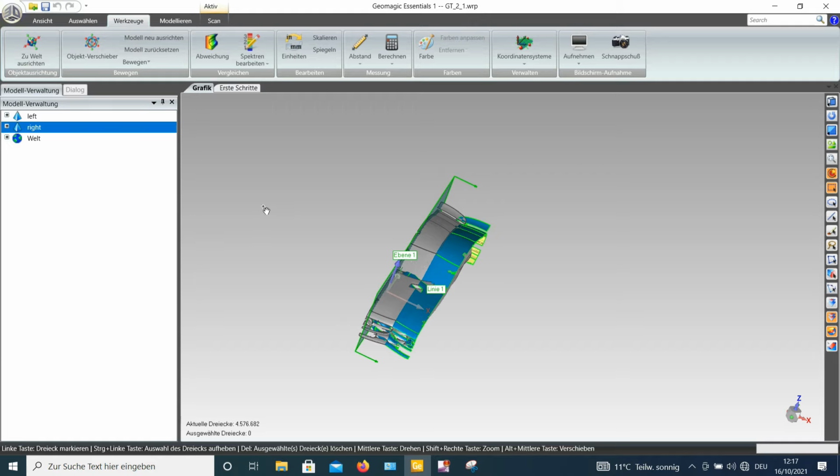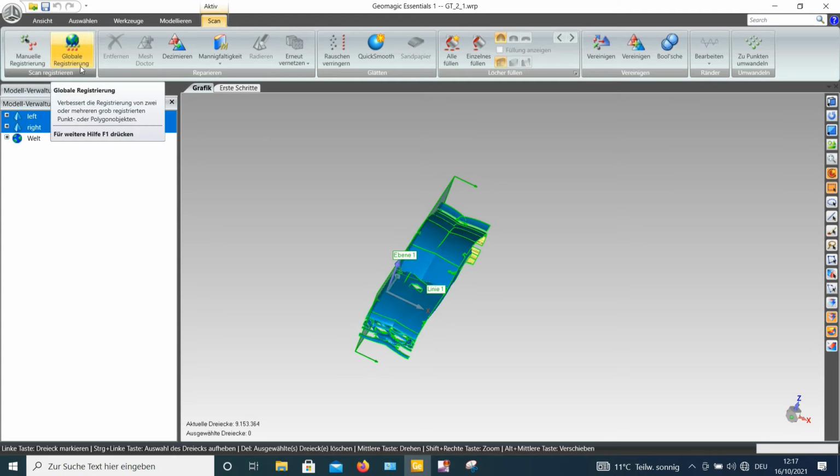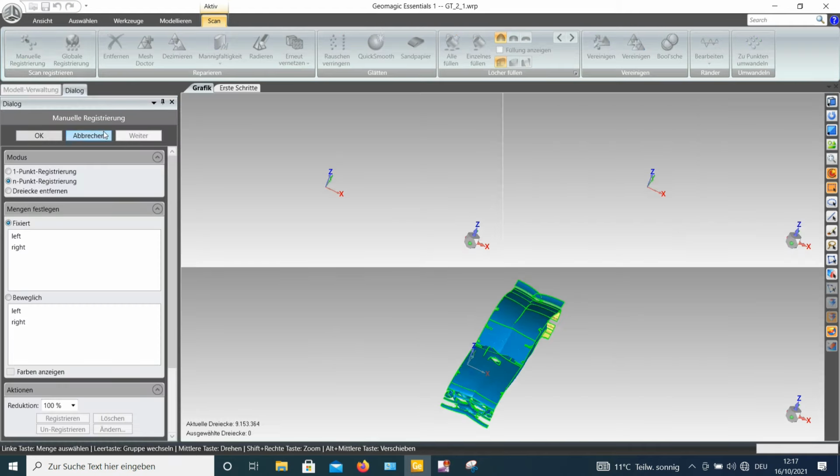And this looks quite promising to me. What is next is I will have to superposition them. For this I go to scan. It's like superpositioning two scans that you did, nothing really different. And therefore you can use the registration. Of course you will have to select more than one scan. You will not be able to do so in this case.